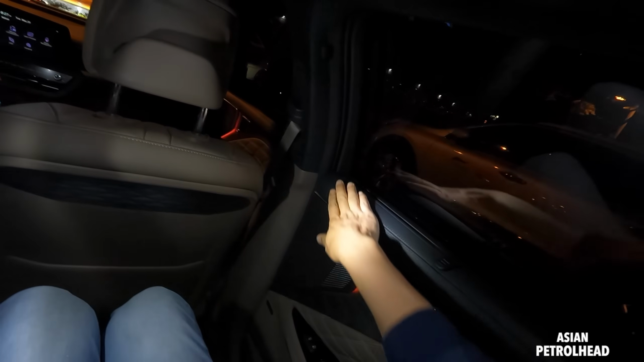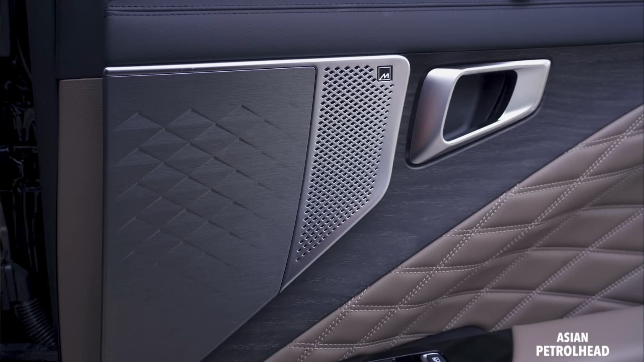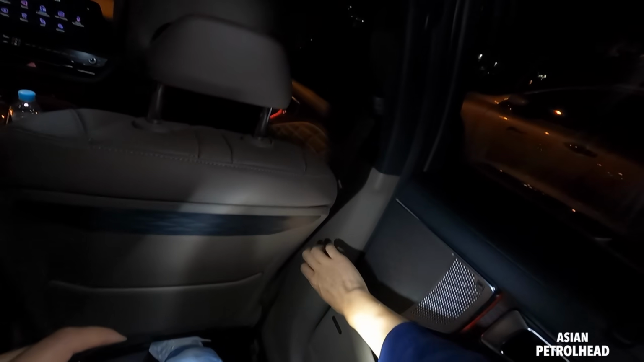Material check, leather, very nice. Wood trim, quilted leather up to here. Hard plastic, hard plastic, hard plastic.